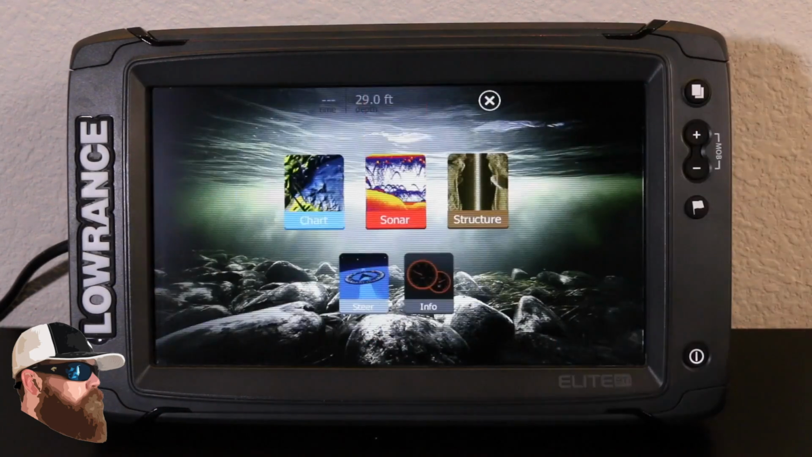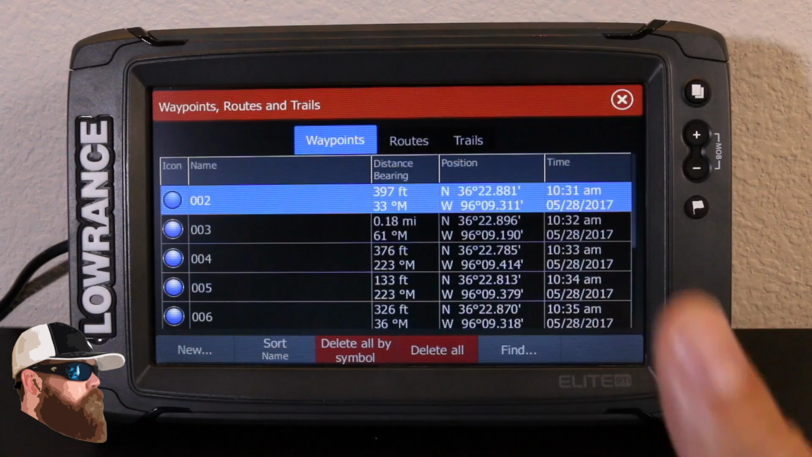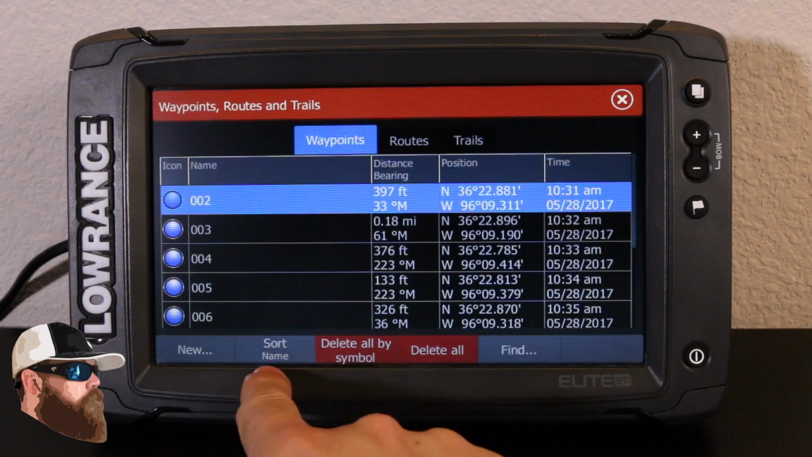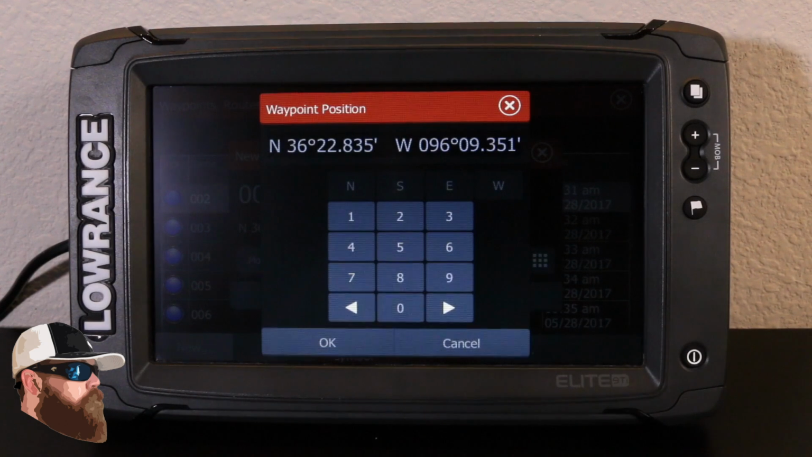So that's just a quick brief overview, guys, of the different ways to set waypoints on your map, your sonar, your down imaging, your side scan, and then of course how to go through and edit those waypoints. From your waypoint screen, you have lots of options in here. You can delete all the symbols. You can sort them however you want. You can even set new waypoints right in here too, and you can go through and adjust your waypoint position.